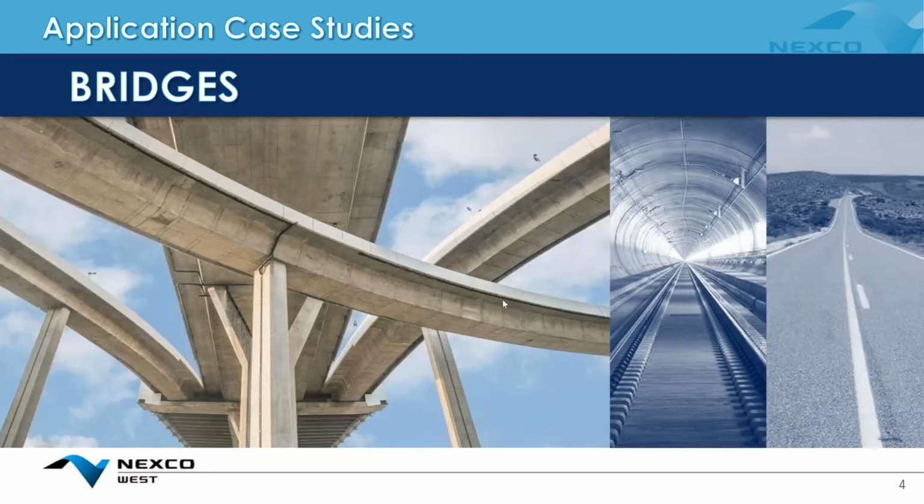So these are the application case studies for bridges. I'm going to pass it to my colleague, Mr. Kyle Rusky, to talk about our experiences for the bridges, roadways, and tunnels. Awesome. So we're going to start off with bridges, move into talking about the deck top and how we typically inspect bridge deck tops at NEXCO here, and how that fits very well into the current pandemic scenario.